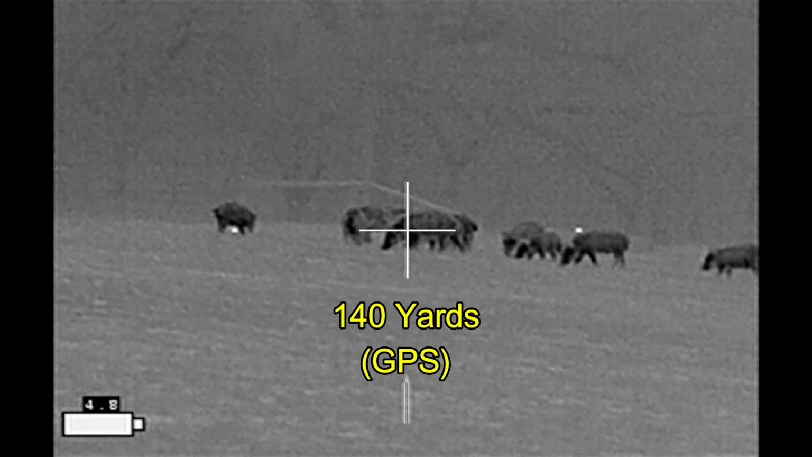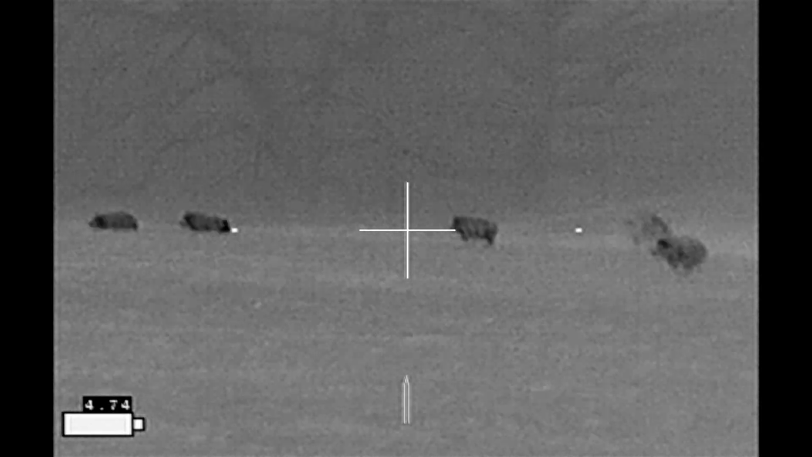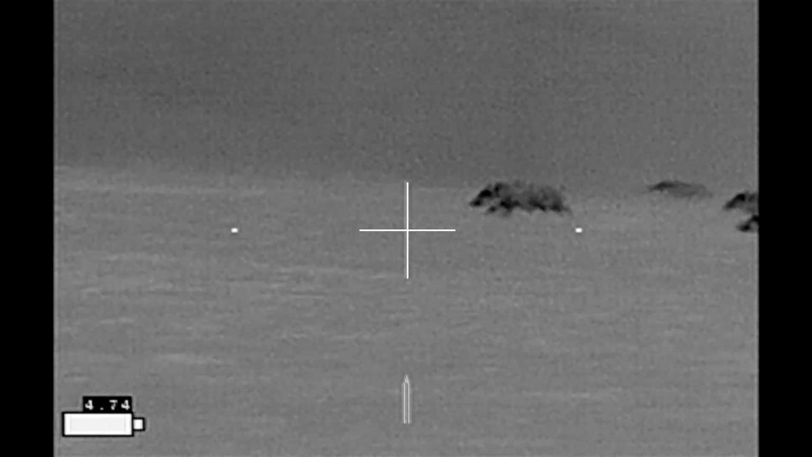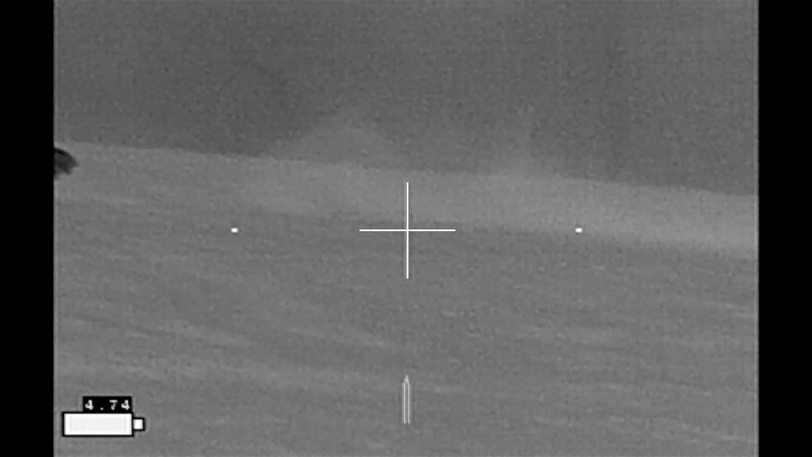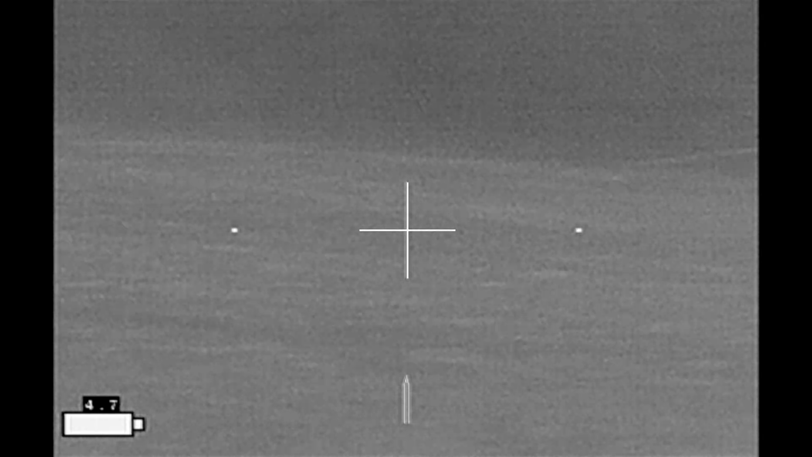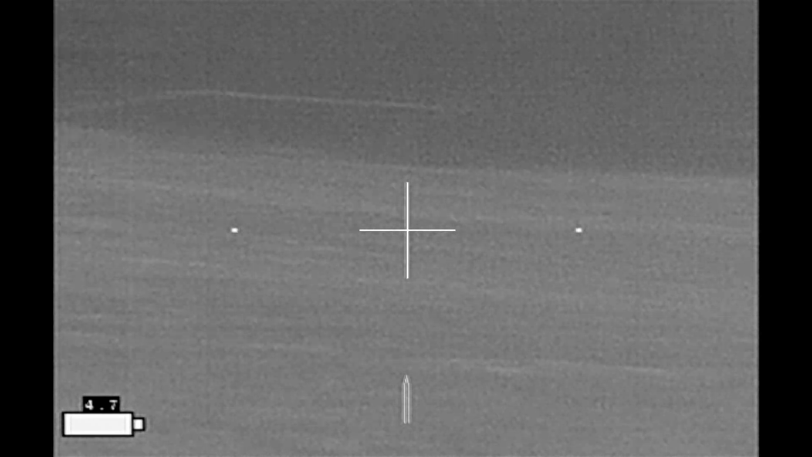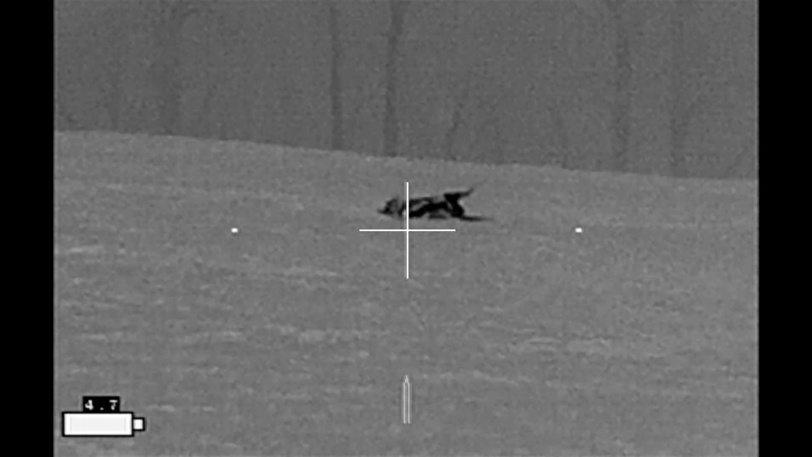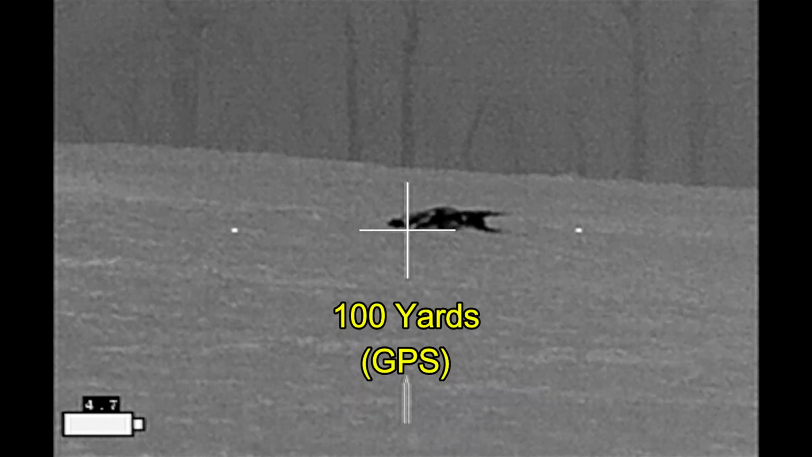Alright, here we go. Not sure which hog is making the noise at this point, and realize that it is indeed the second hog. That shot goes underneath the head.